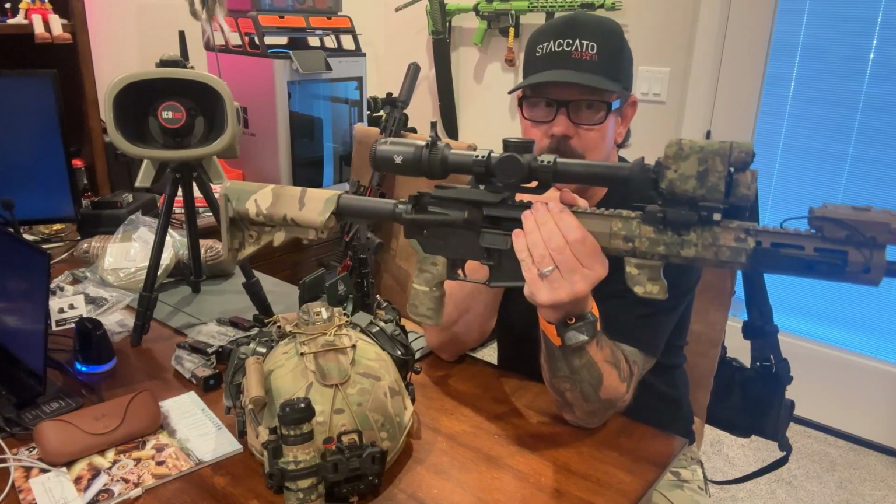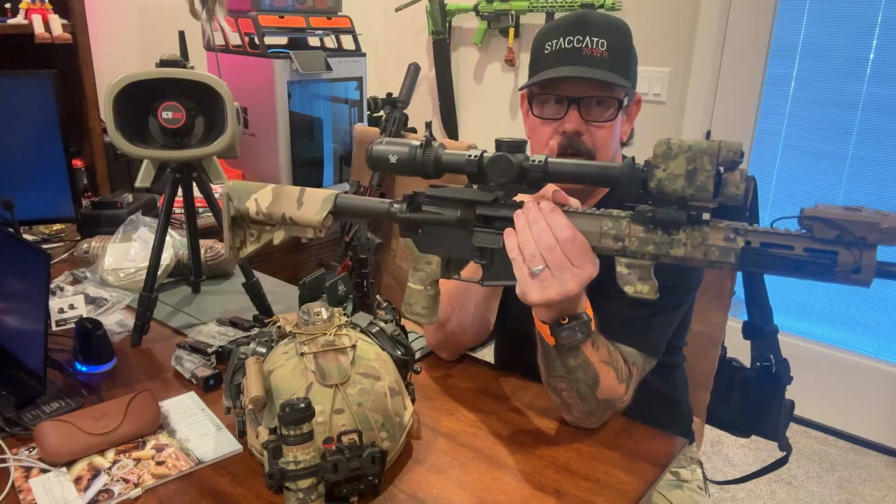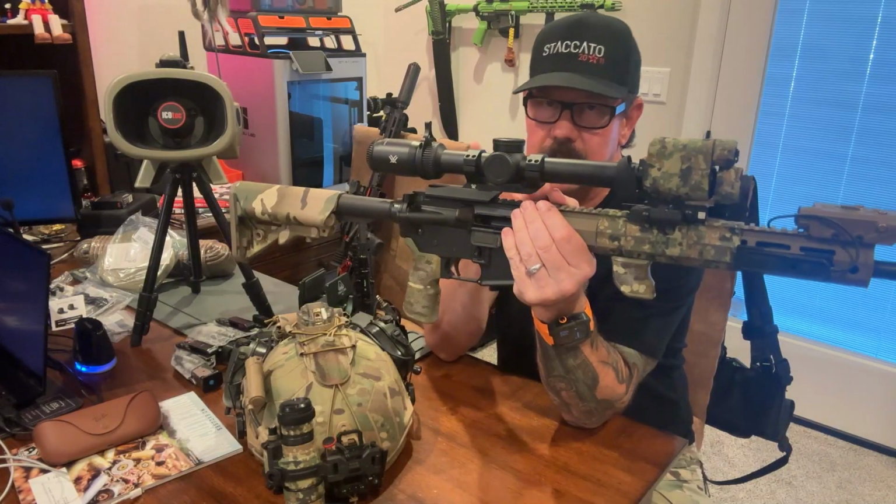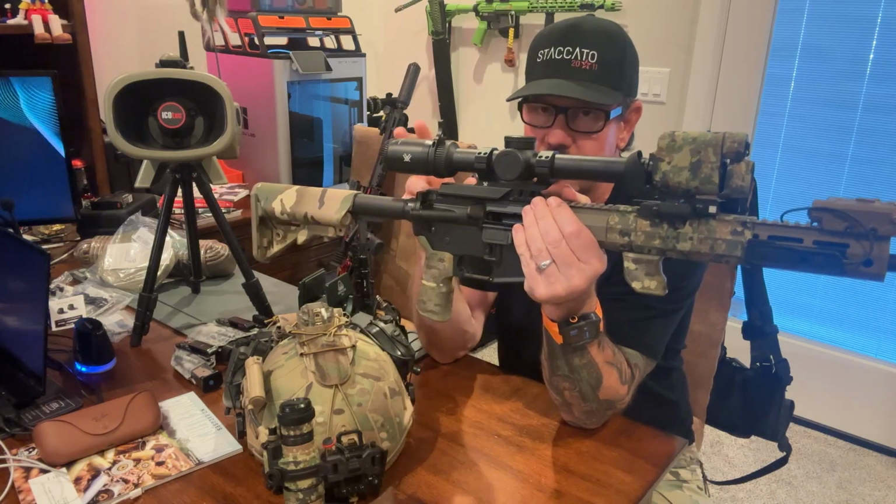So you have to go through a process. There are some adjustments that you can make inside of the Jerry YM. You put it into clip-on mode, and then you have to collimate it. And then you obviously got to zero it, make sure you're on target by using it. But what happens now is when you're looking through the LPVO optic, you see thermal.